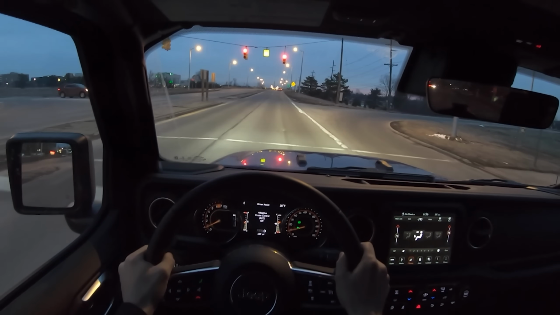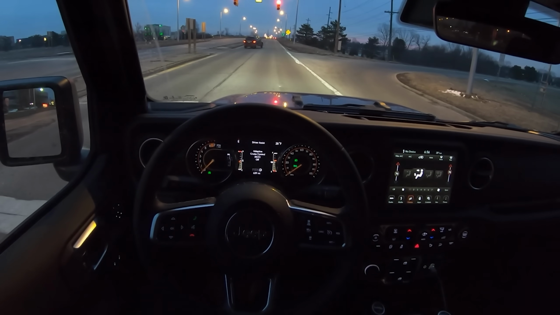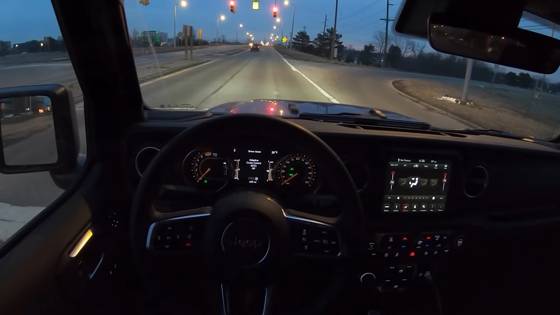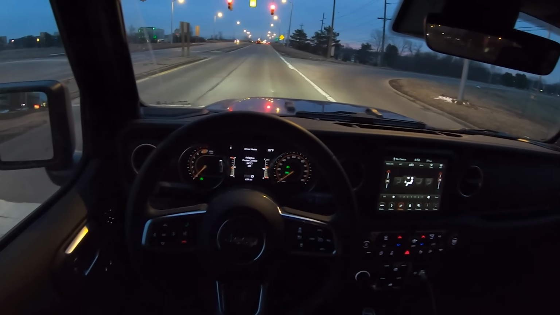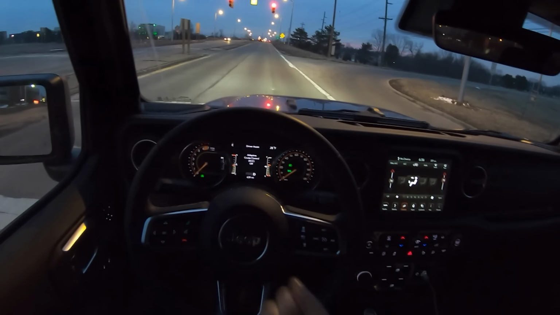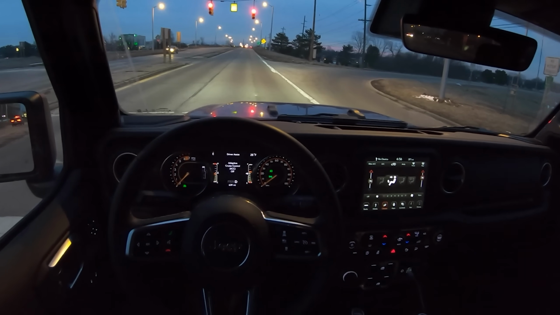Stop-start kicks in quite a bit, but it's a very good system. It's almost seamless in the way that it turns on. Once you let your foot off the brake, it's on. There's no lurching, there's no delay, there's no lag from when you get started back up, which is pretty awesome.